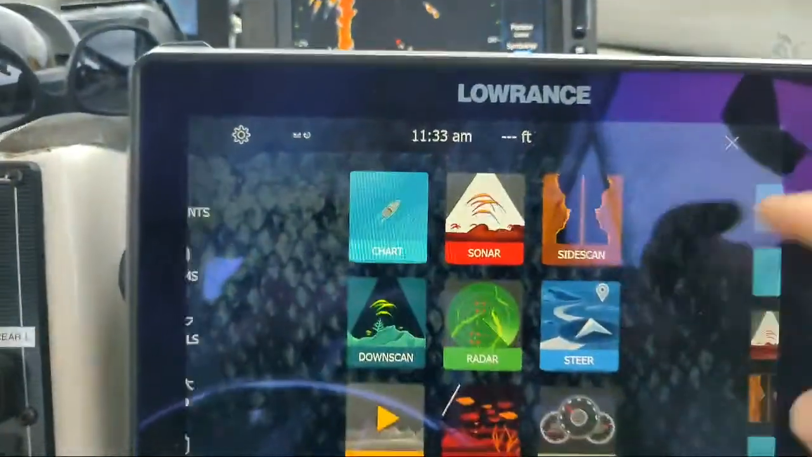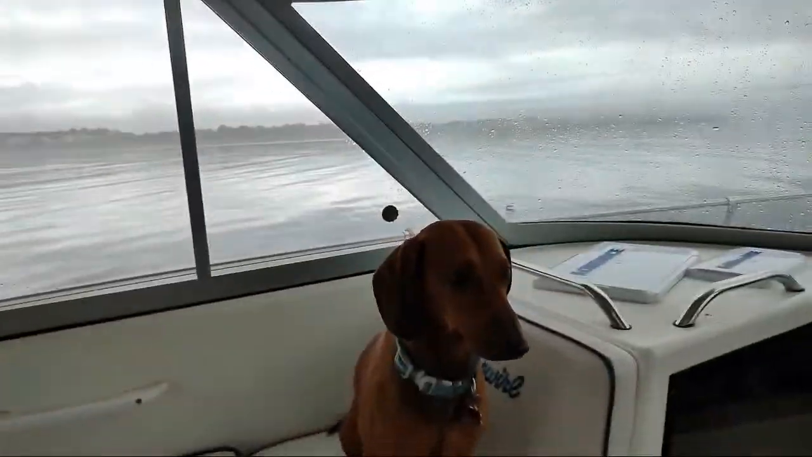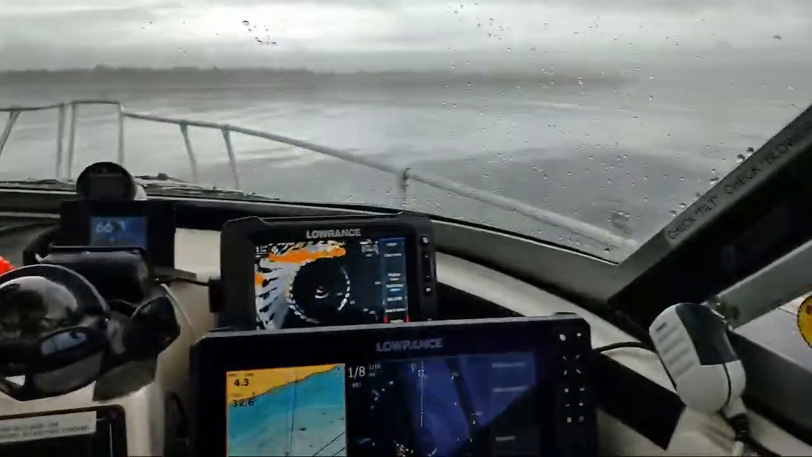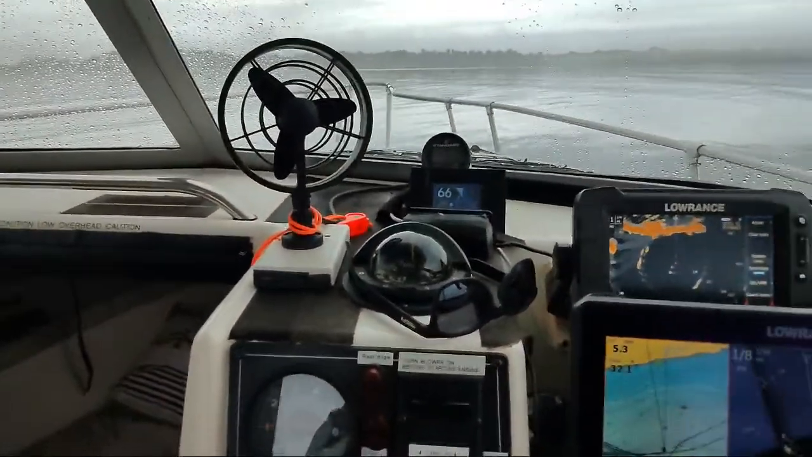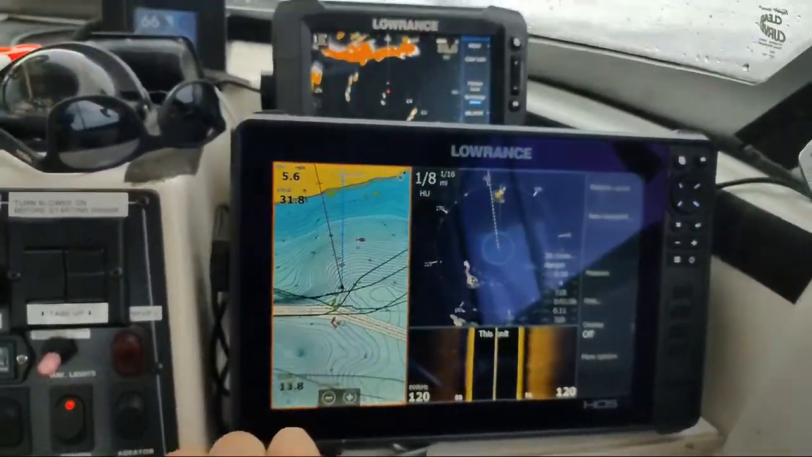All right, let's take a look at this other one. Okay, right over there. I see a light shining through over there. I don't know if it's a tower or vessel. Yeah, it's flashing. All right, we're coming into about 25 feet of water up here.